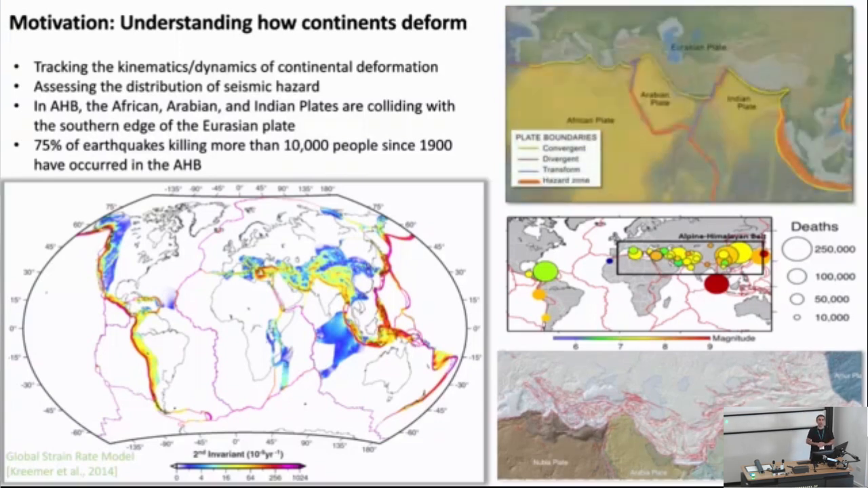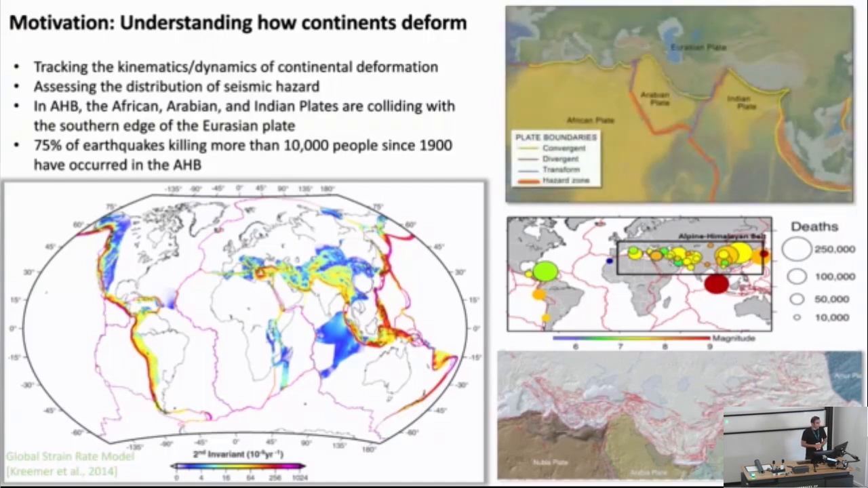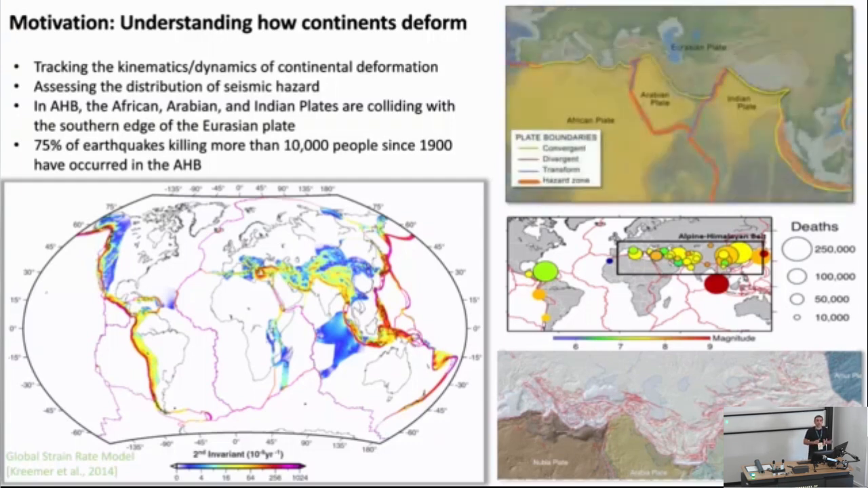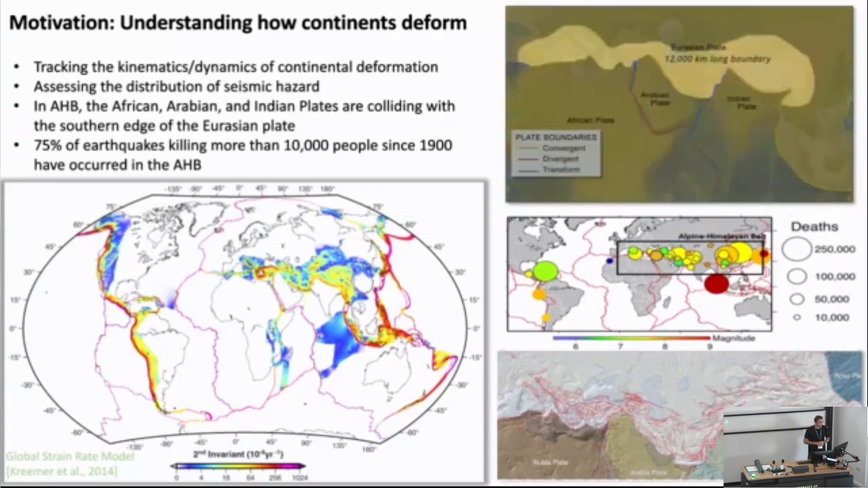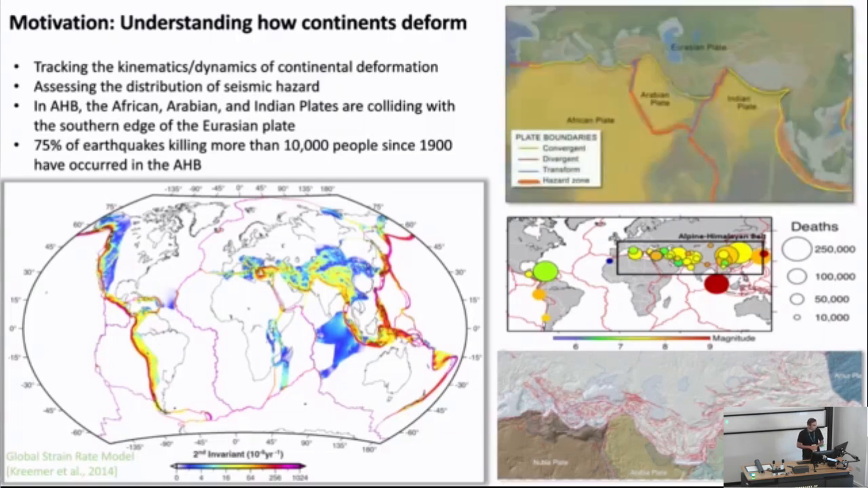Our main focus is the Alpine Himalayan belt, which is a very long area from China to Europe. In this area, we have the African, Arabian, and Indian plates, which are colliding with the southern edge of the Eurasian plate. This is a tectonically very active region, and more than 75% of earthquakes killing more than 10,000 people in the past century have occurred in this region.